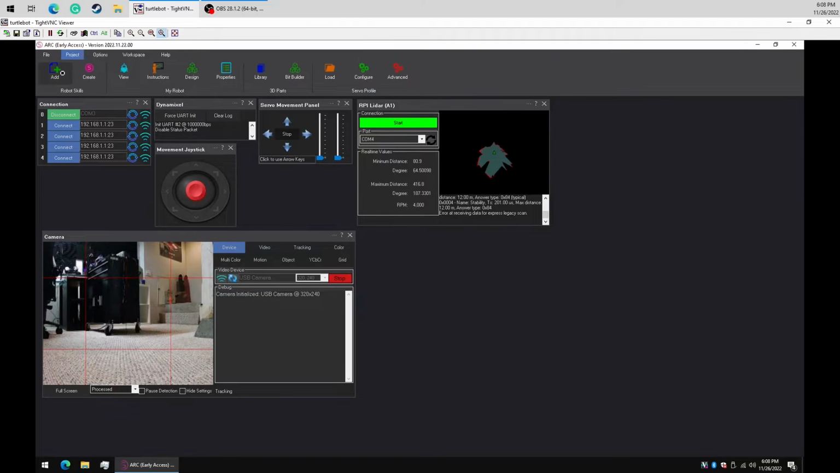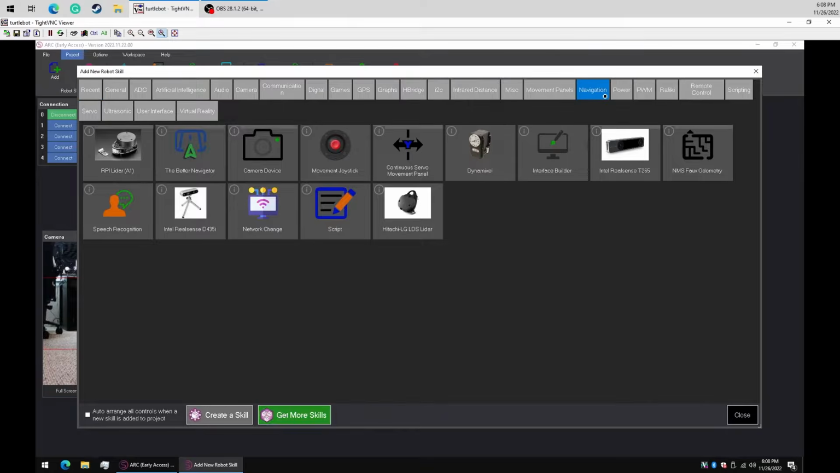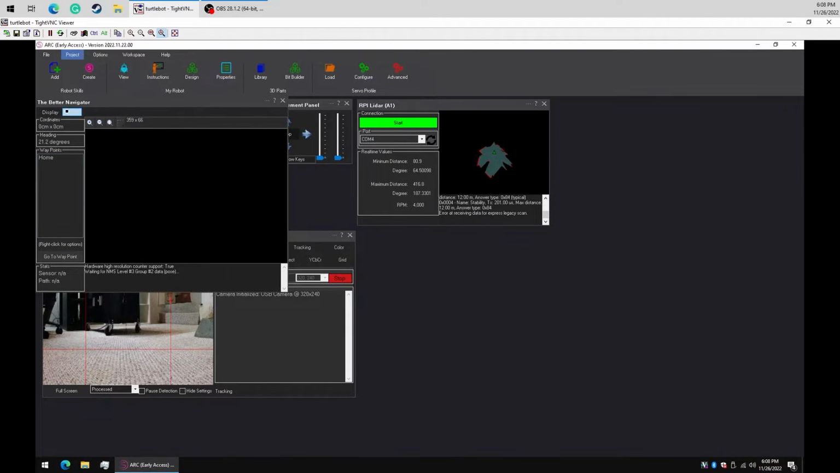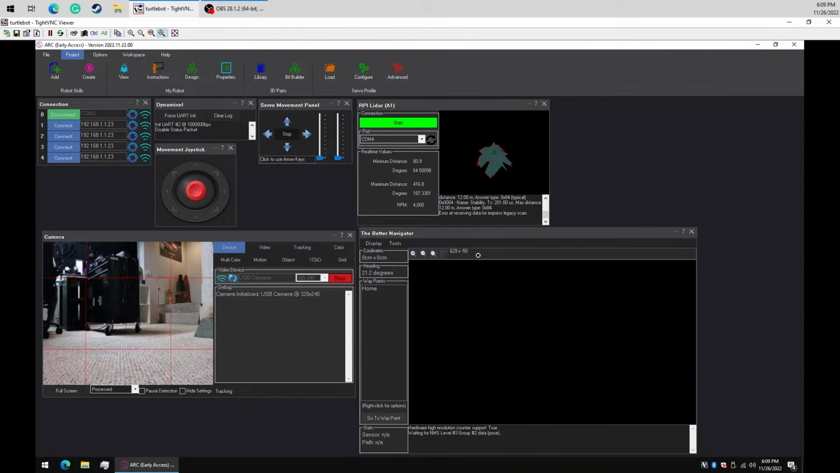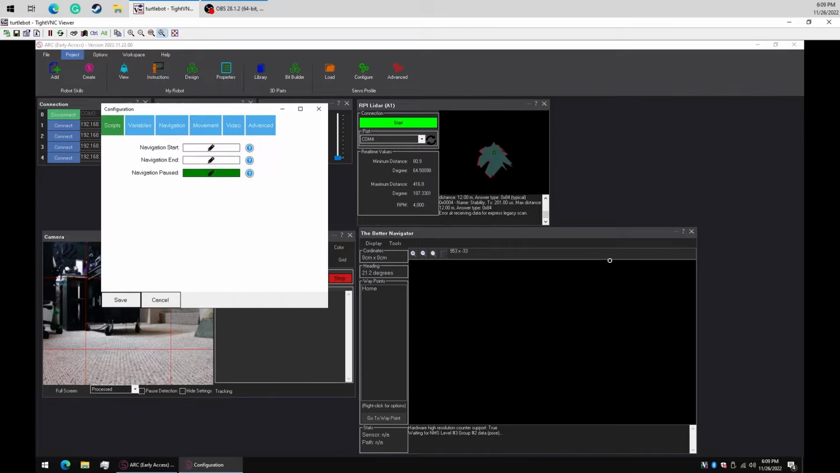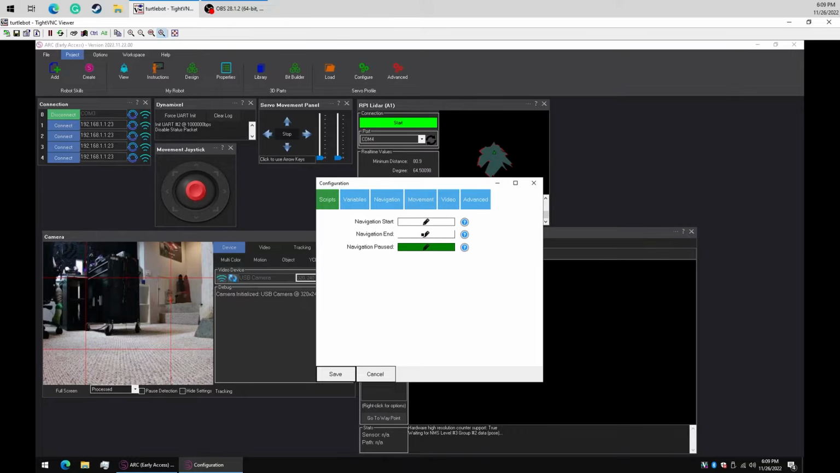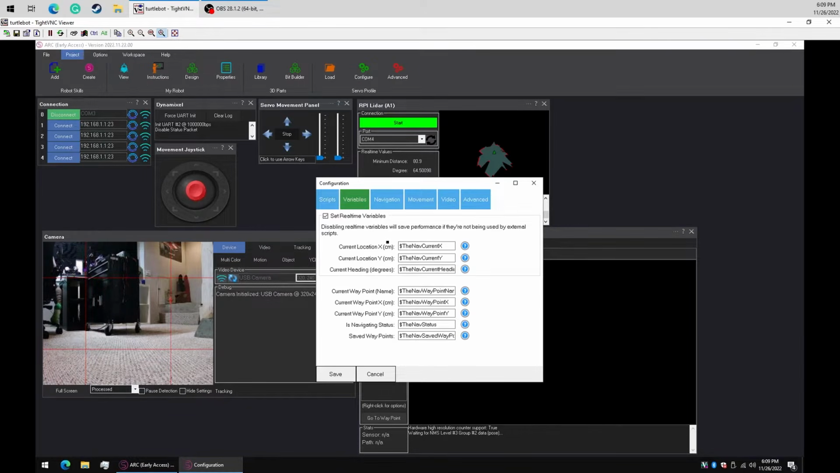So the next thing we need to do is add the Better Navigator. It's a wonderful naming convention. We have the Navigator and the Better Navigator. And the Better Navigator is indeed better. So let's configure the Better Navigator. Let's take a look. All the different settings. So we can have scripts that are going to run when the navigation starts, when it ends. We can have the robot speak and say, you know, I'm going to the living room, or I'm done navigating to the living room. And we have variables that can be stored, but we're not going to set the real-time variables because we're not using those.